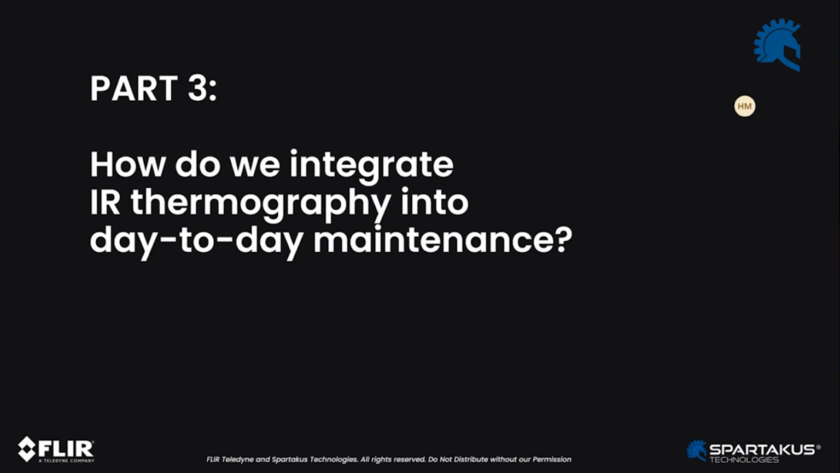So anyway, it can be used for a variety of problems and issues. There are lots of companies now who also have expertise in building insulation, making sure that your energy consumption is efficient.